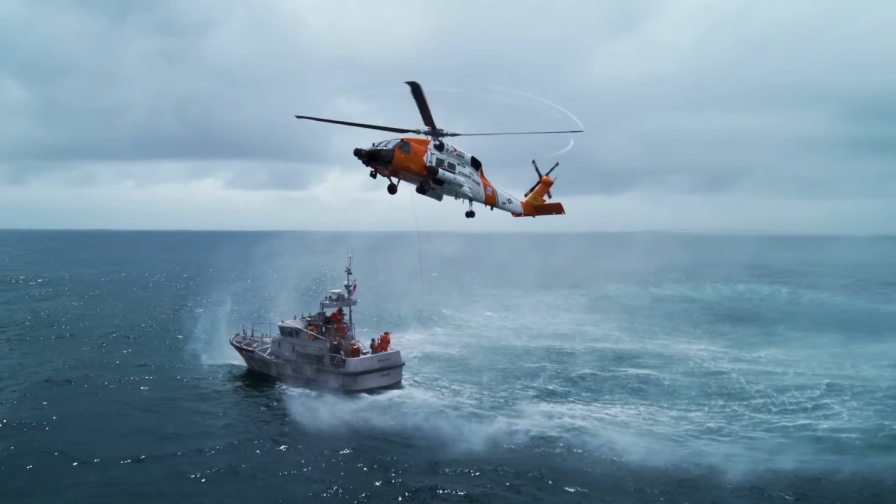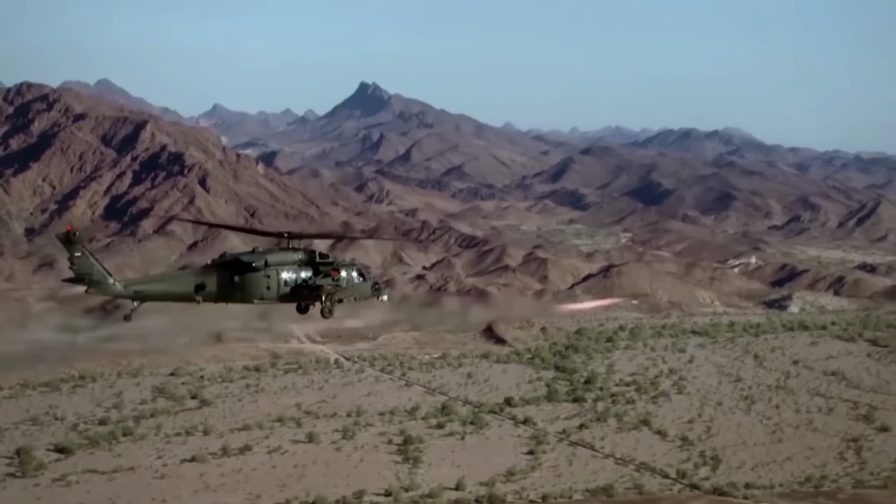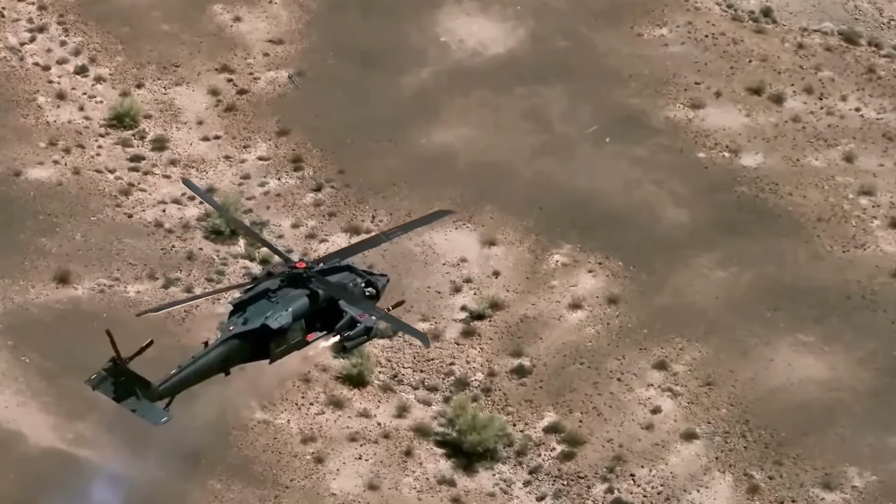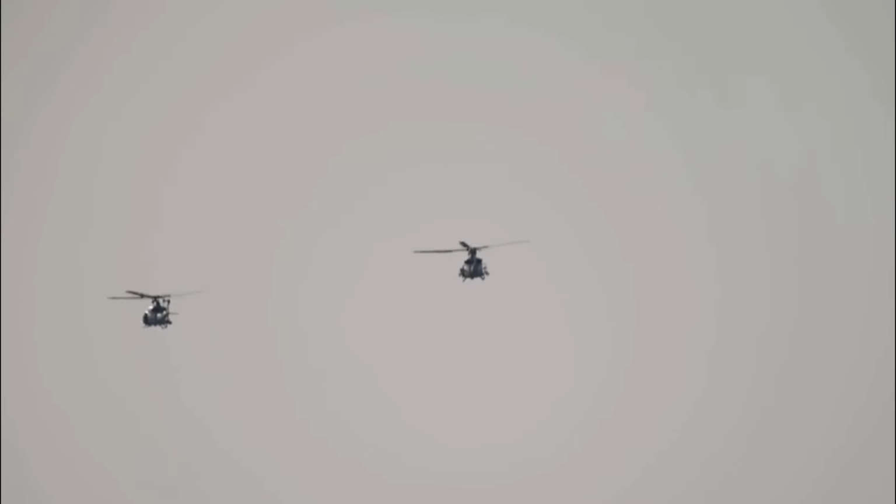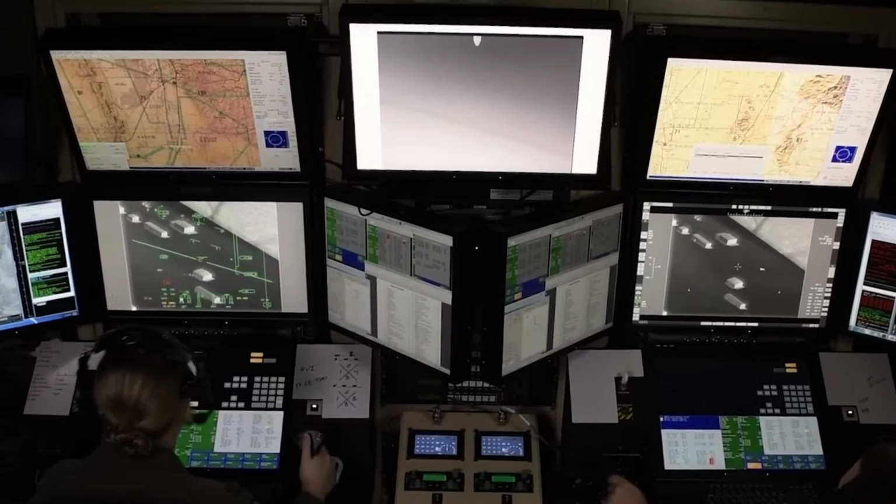Cut to helicopter cockpit. Rotors spinning. Pilots locked in. Aerial marksman loads precision rounds. Launch team, scramble. Engines roar. The bay shakes. Blades tear into the night. The hunt begins. Back to drone feed.